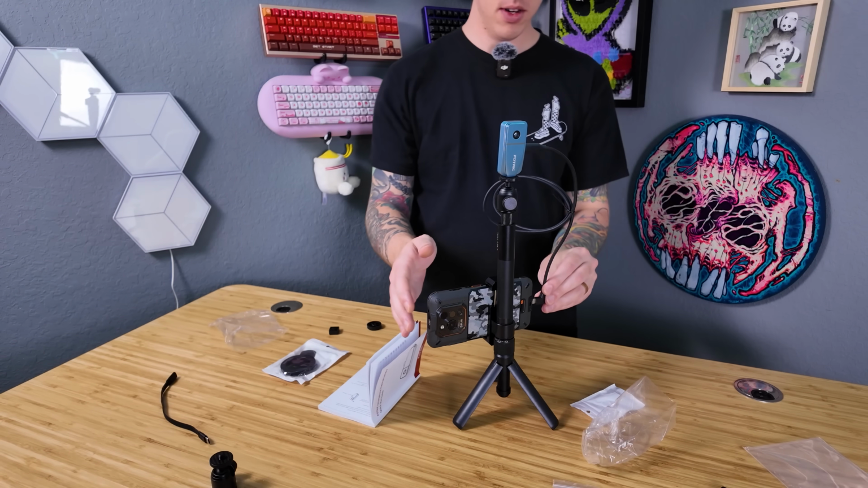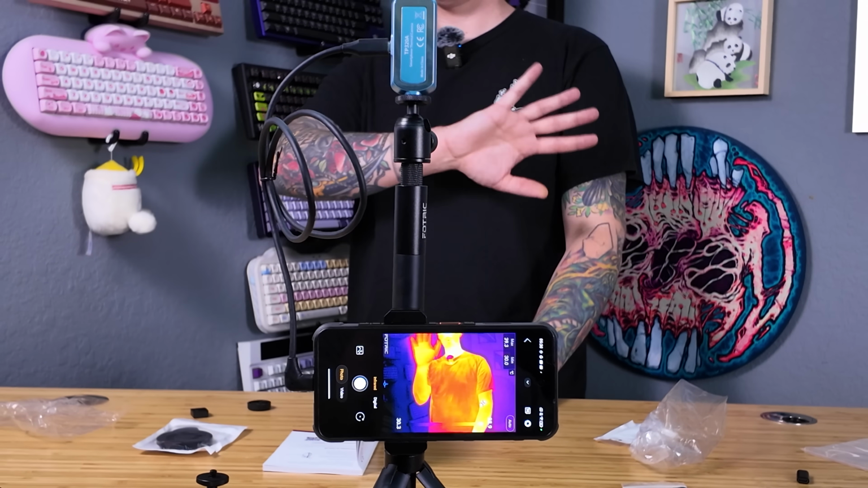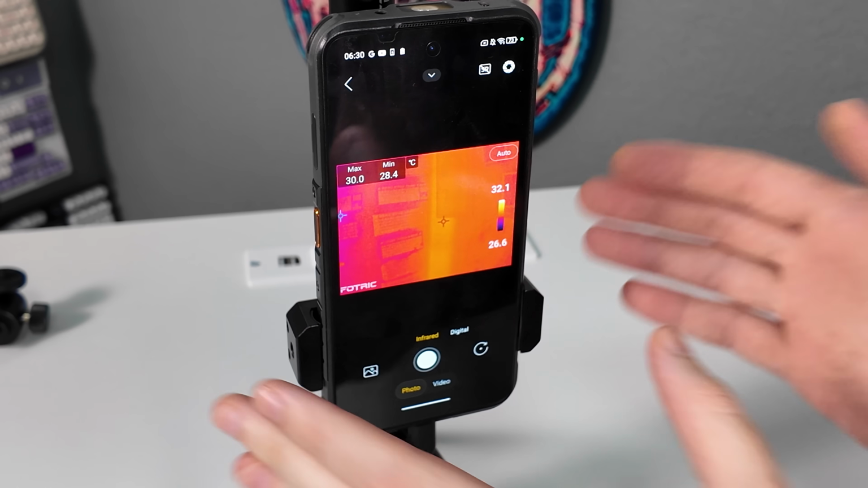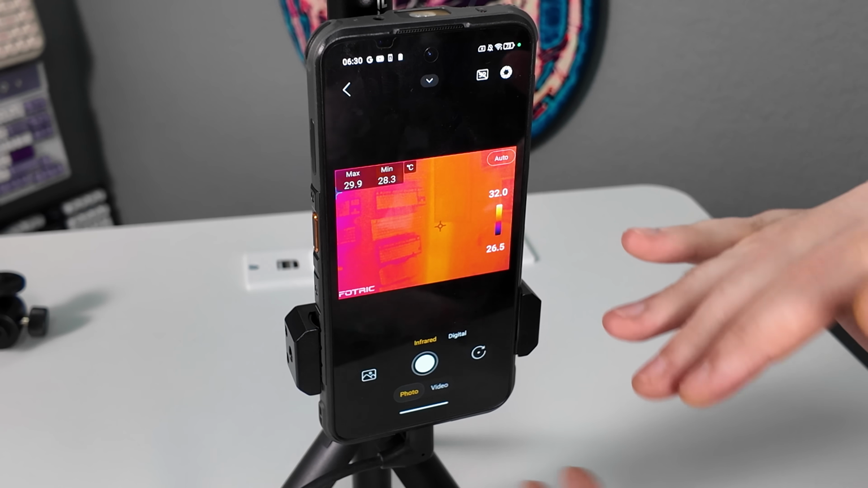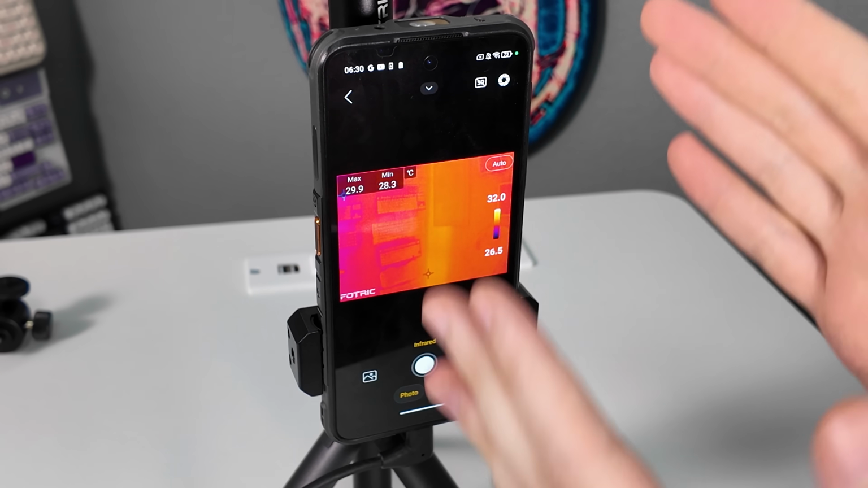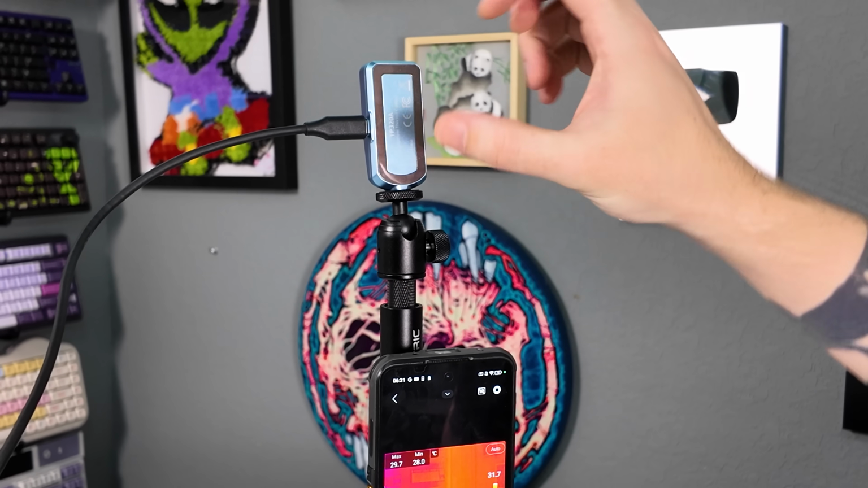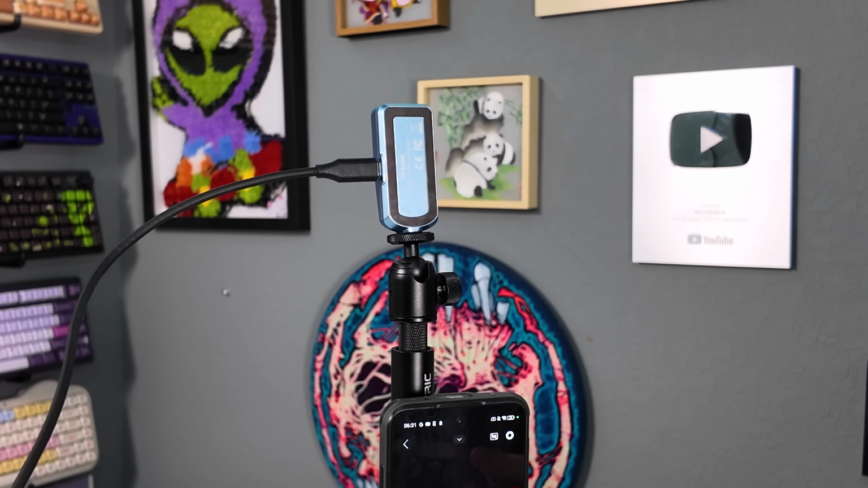I'm just gonna plug this in here. There it is. See, the frame rate's pretty good overall. A couple more things. You can rotate it so you can have your phone go this way to have kind of a more clean feel. It can also be portrait mode, and you can also change its orientation to go the other way, whatever you prefer. It's very, very adjustable.